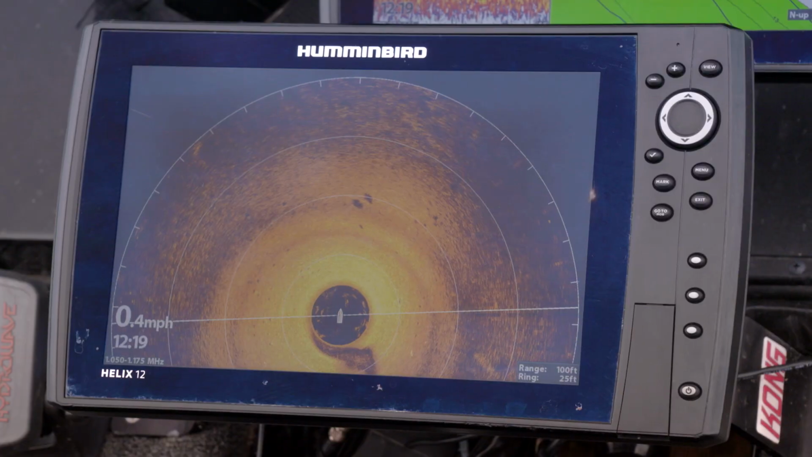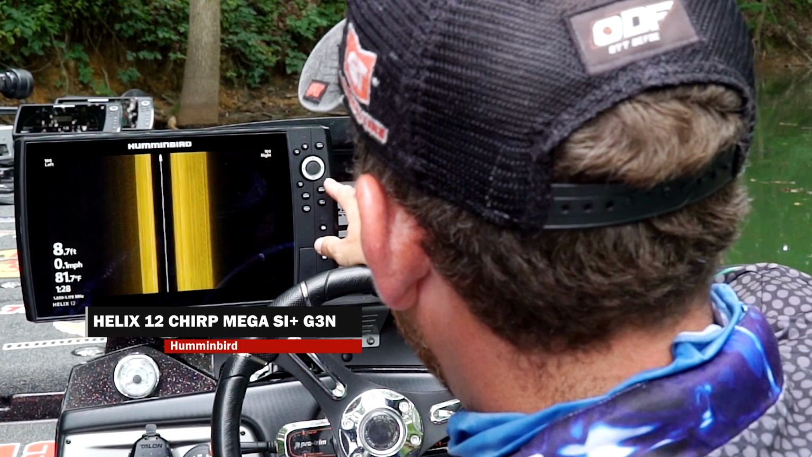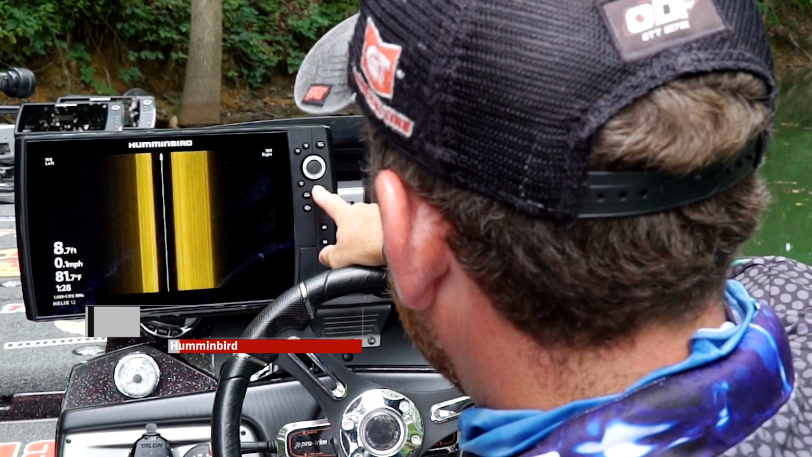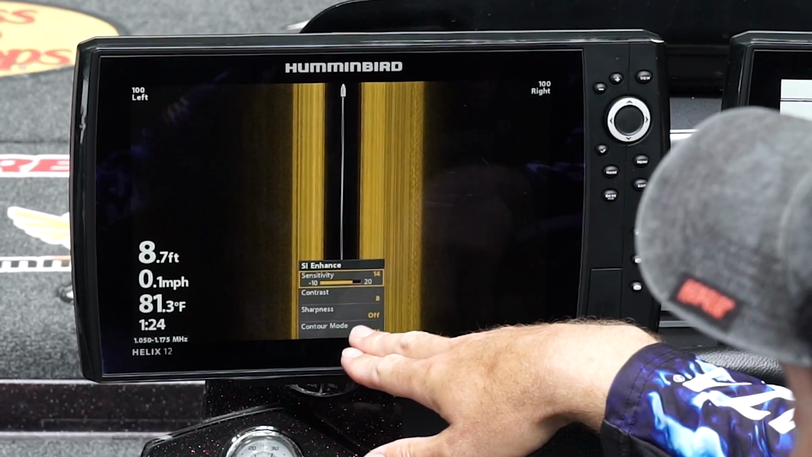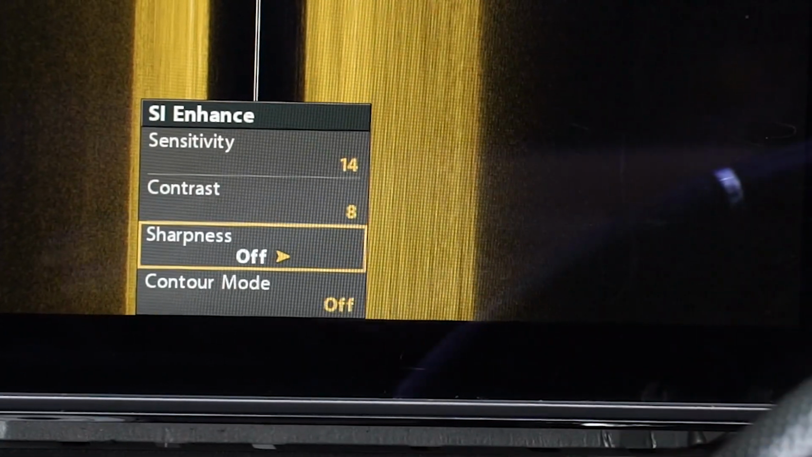For me, I run Humminbird. These are Helix 12 Mega Gen 3 units. A lot of this stuff is going to be the same way in any brand graph that you decide to run. Some of the different things may be named different, but they actually kind of do the same thing.